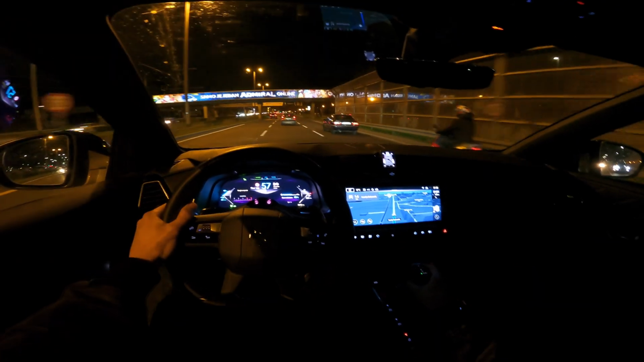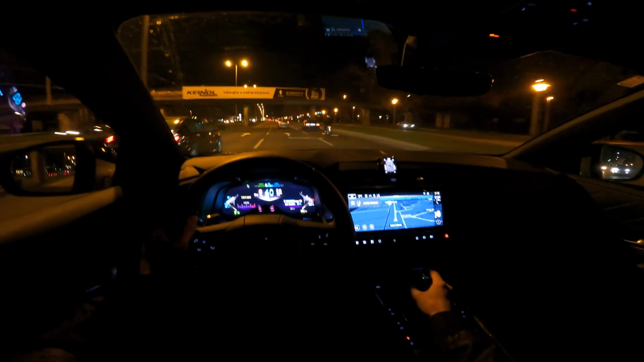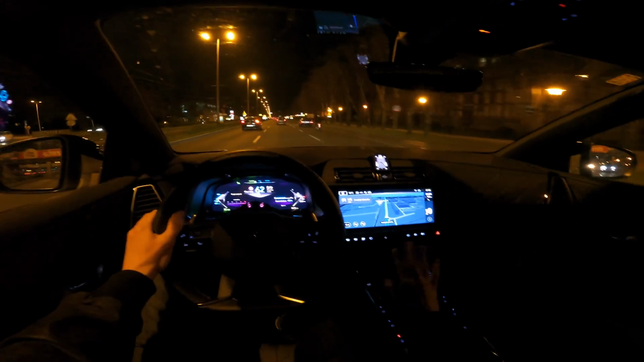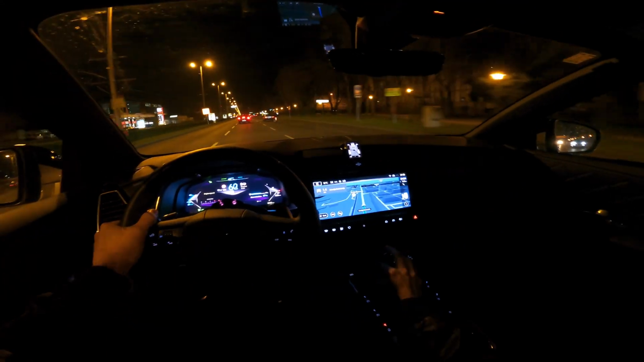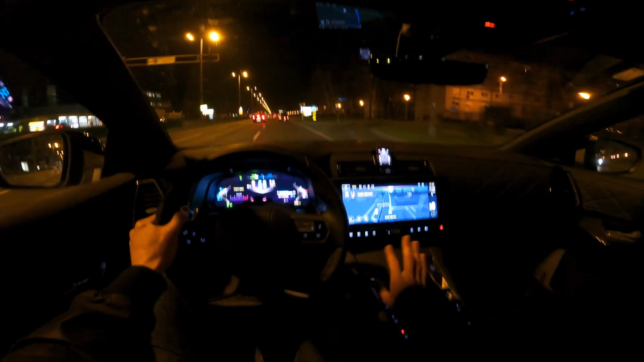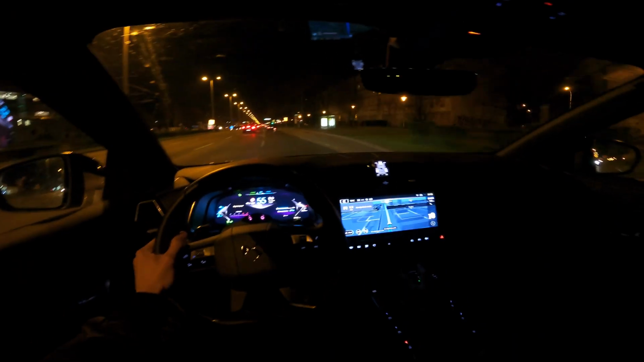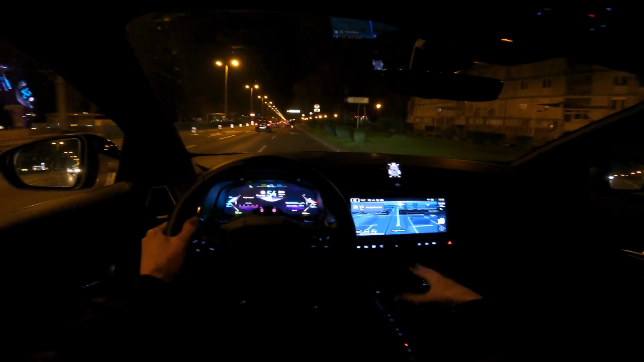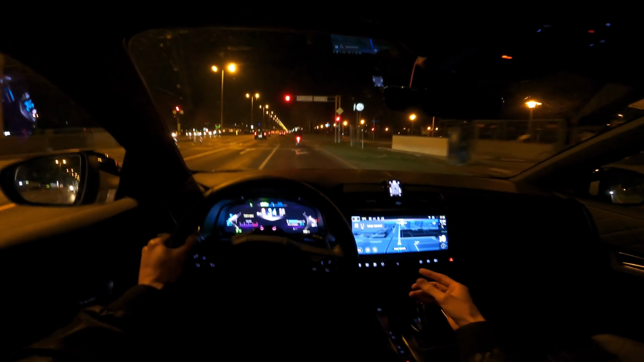So to sum up, the DS7, it's an interesting SUV. It's definitely for those who want to stand out a little bit, be different, I would say. I would compare it to Volvo. Volvo is not as flashy as Mercedes-Benz, BMW, Audi. So DS is for those who are more artistic, maybe they want to be a little different.